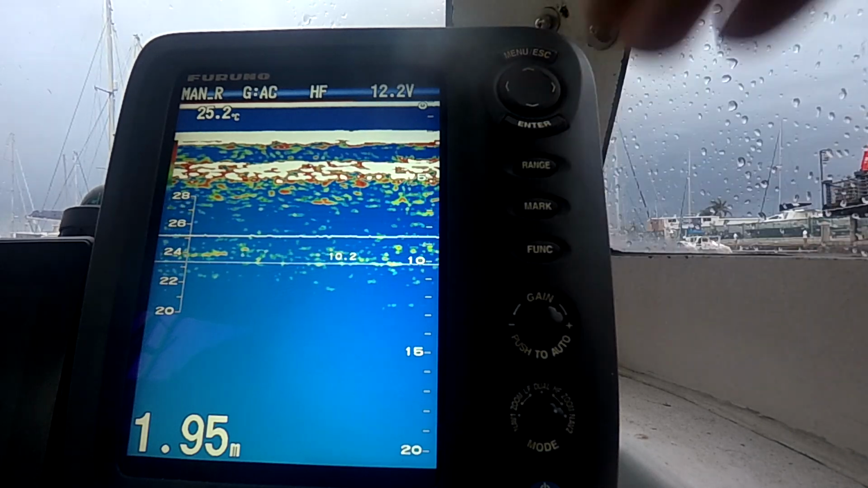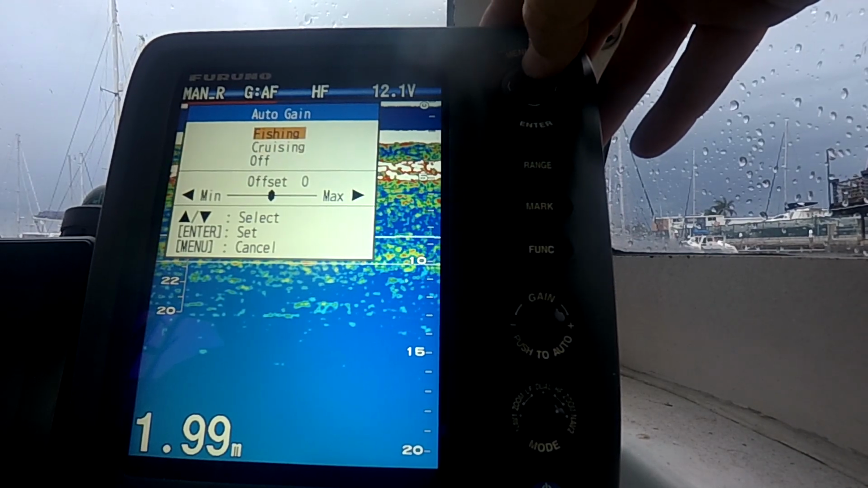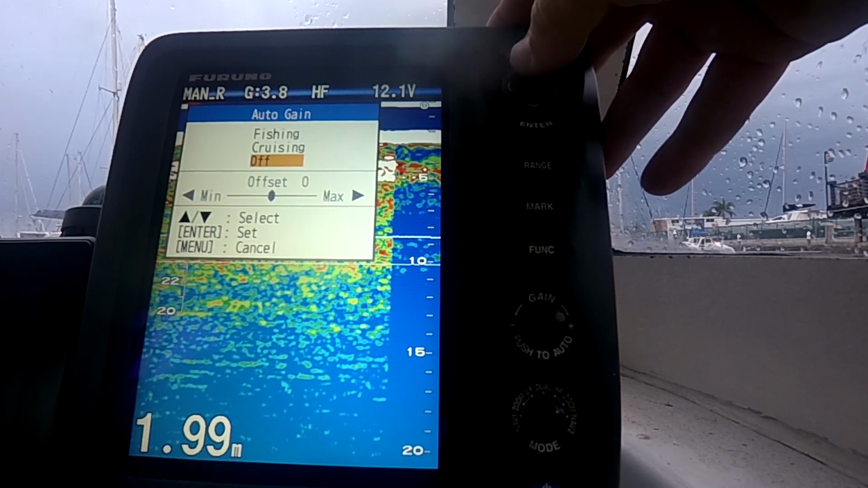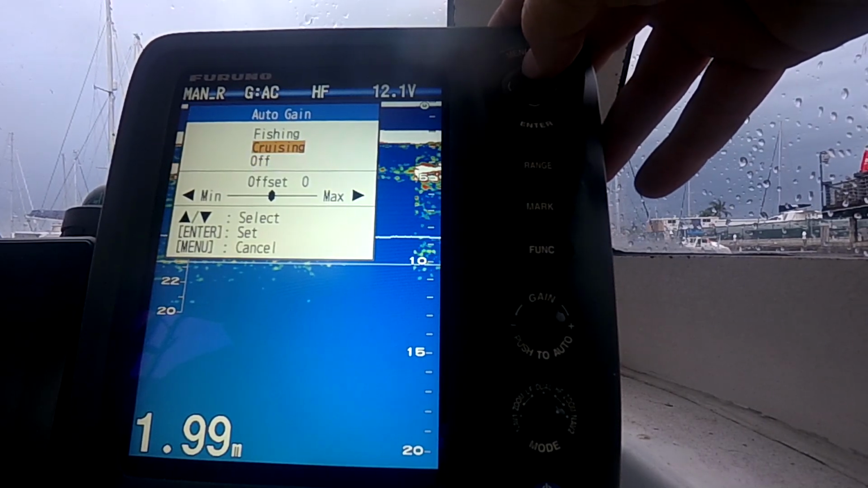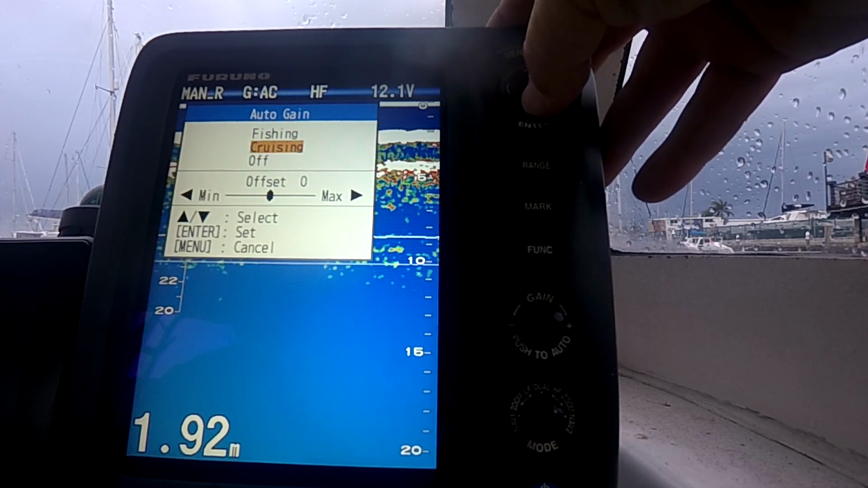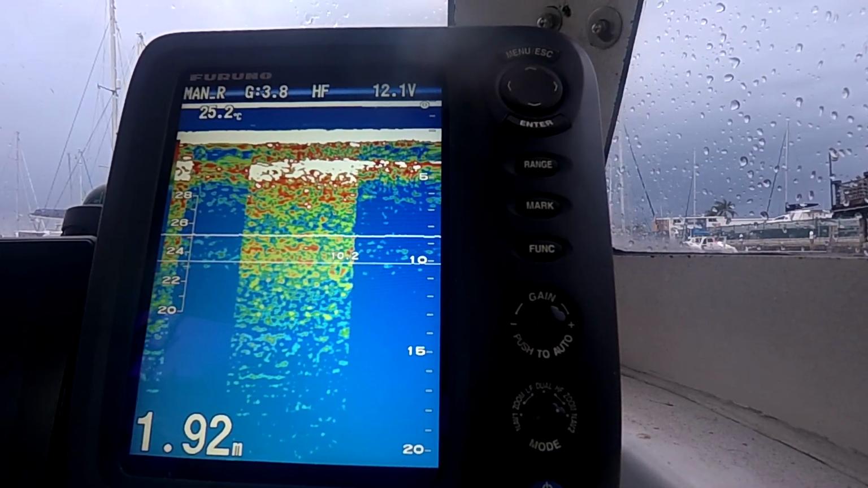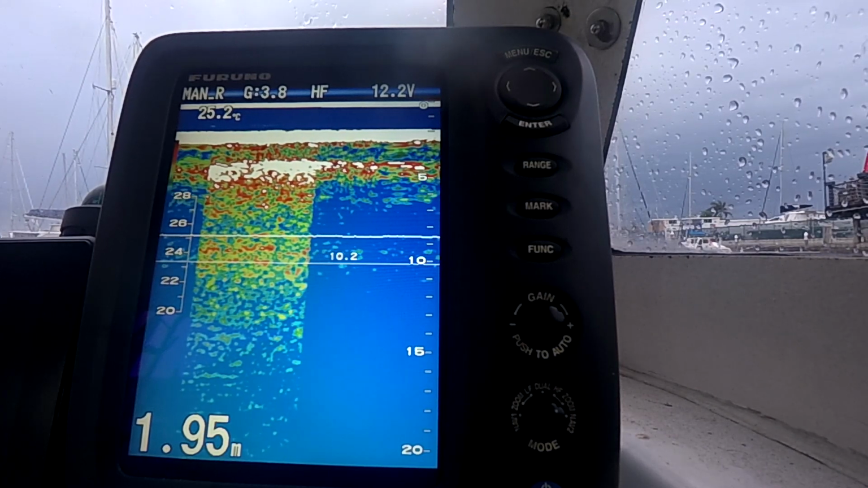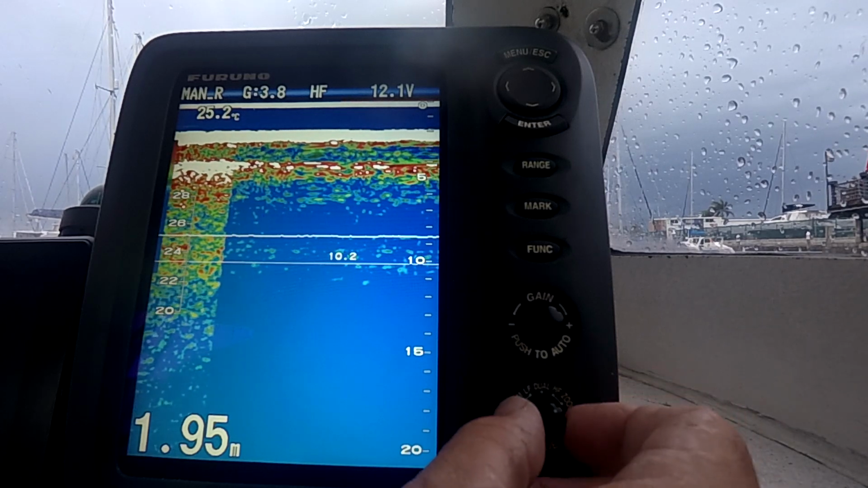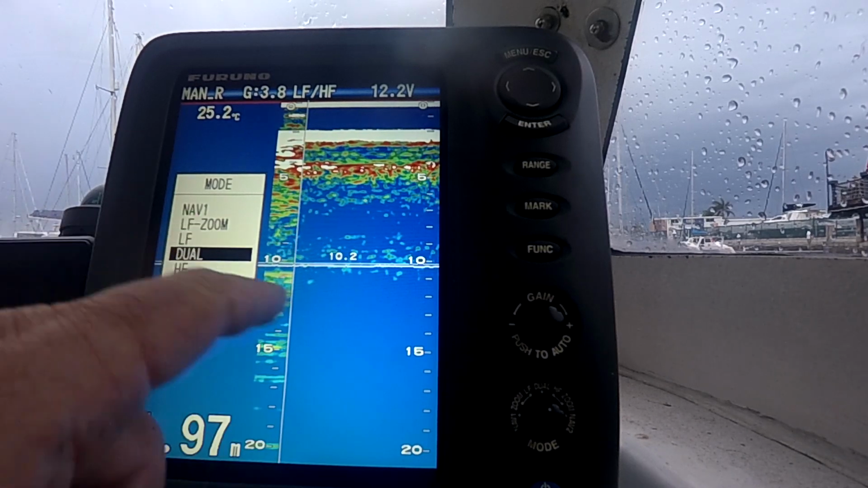And then we come down here to the gain button. So if you push it, this is where we can go between our fishing gain, cruising gain, or manual. With this current 588, I find the fishing gain has got a bit too much, so I've been running on cruising gain, or I go to manual gain when I'm either on the shelf or I'm marlin fishing and I'm trying to run as much gain as possible, trying to mark the fish. So then if you use this mode button, I come around to dual, so then I'm running low frequency, high frequency.